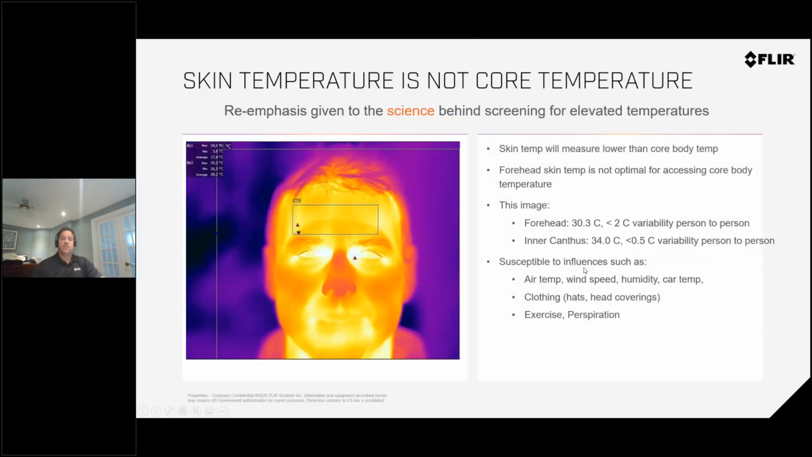Why is that? Typically, skin temperature can be affected by a variety of factors, by wind, solar, and so forth. In this example, we have a face of a gentleman. The forehead measures 30.3 degrees. The inner canthus is measuring 34 degrees.